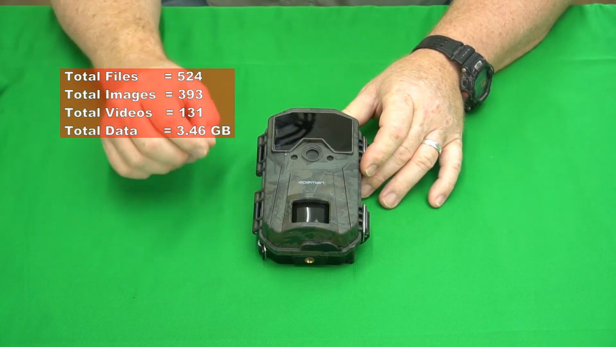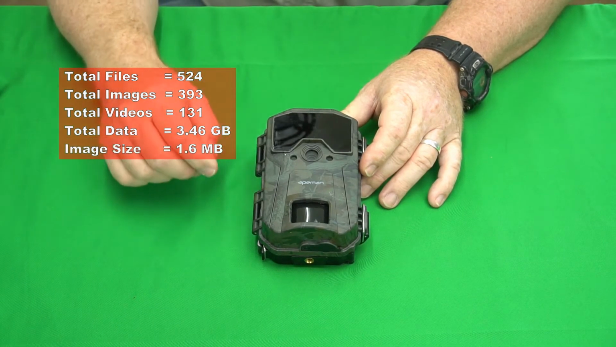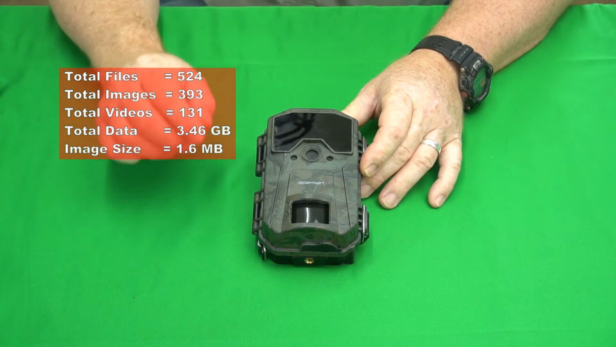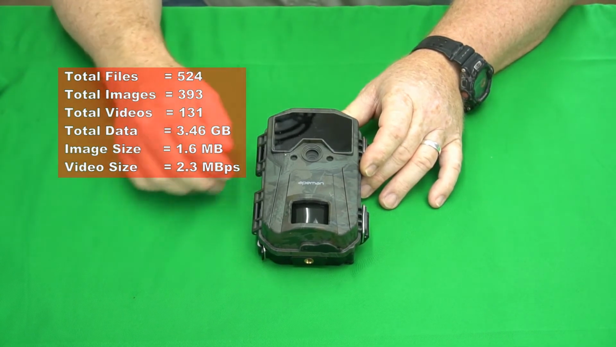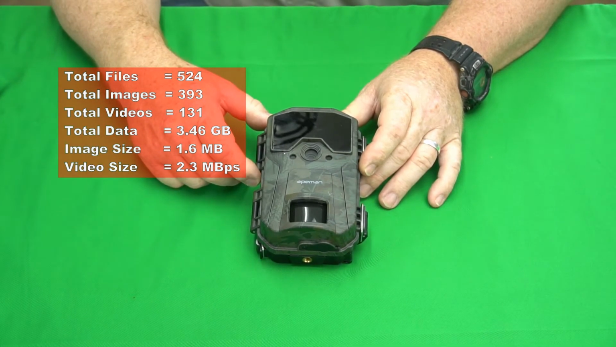The total image size, this is the average size of image taken by this camera, was 1.6 megabytes. The total video size was 2.3 megabytes per second of video. So, okay, that's just every second of video, 2.3 megabytes. Those are pretty standard video and image data sizes.